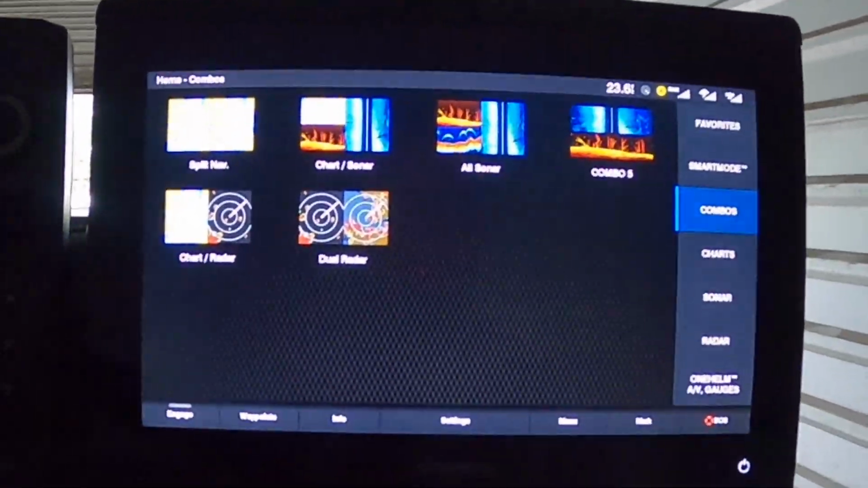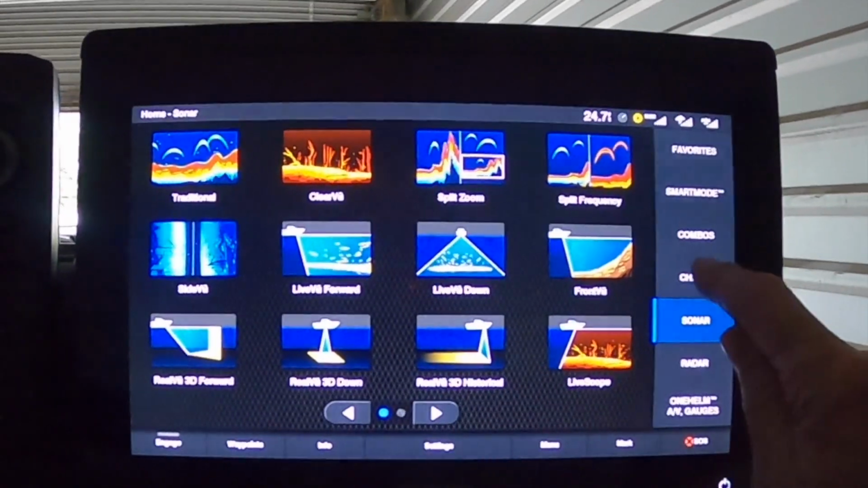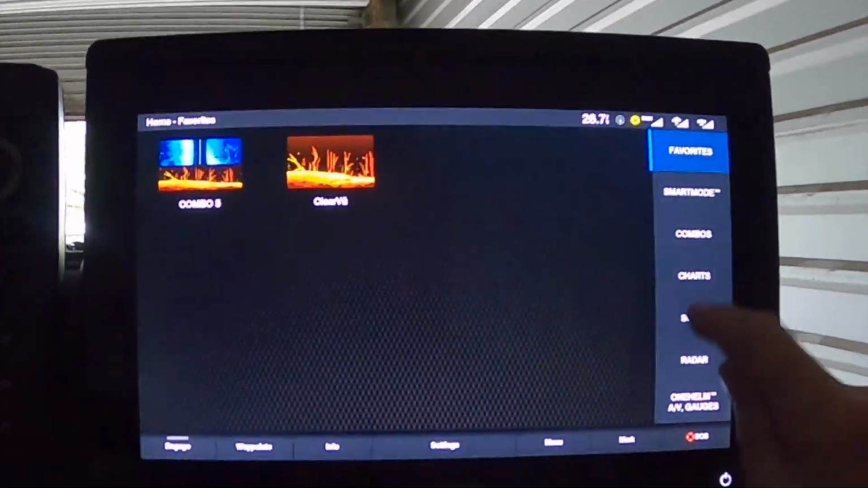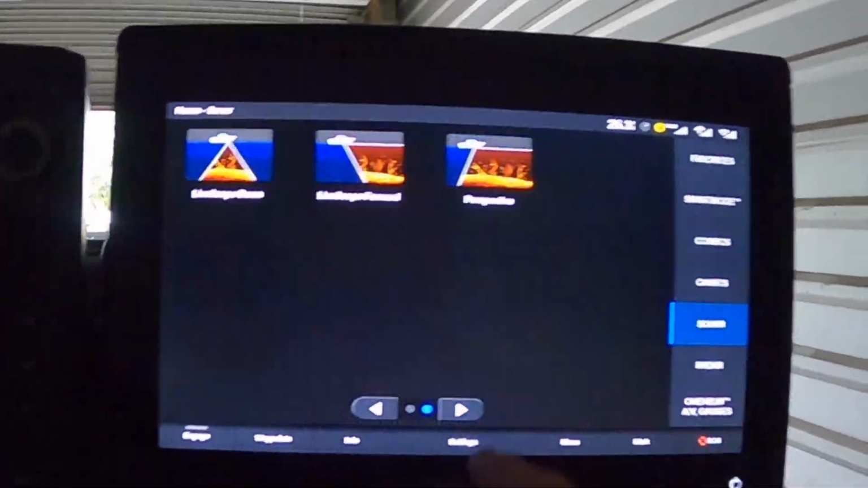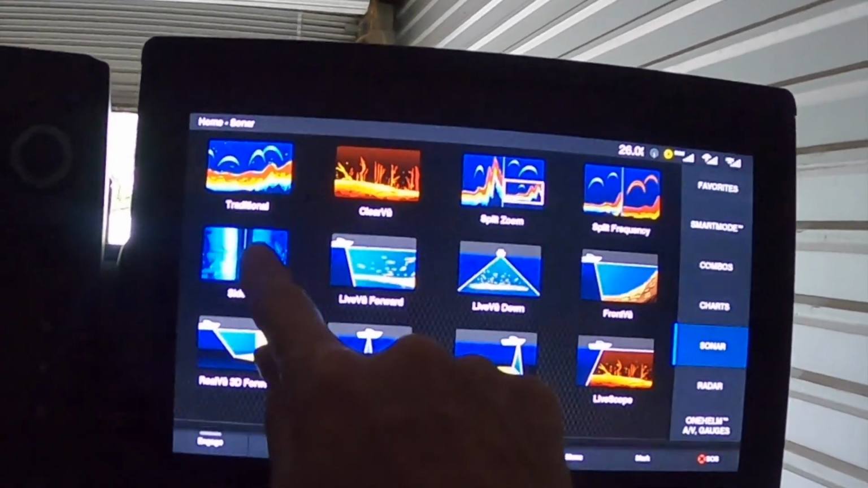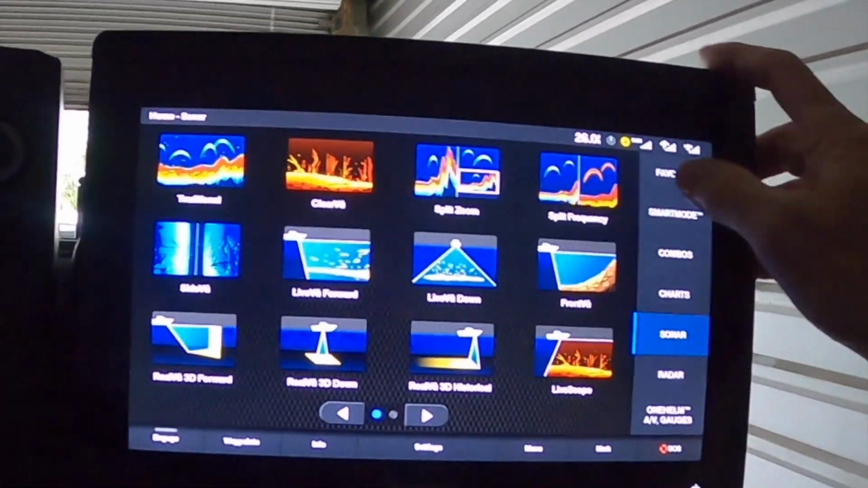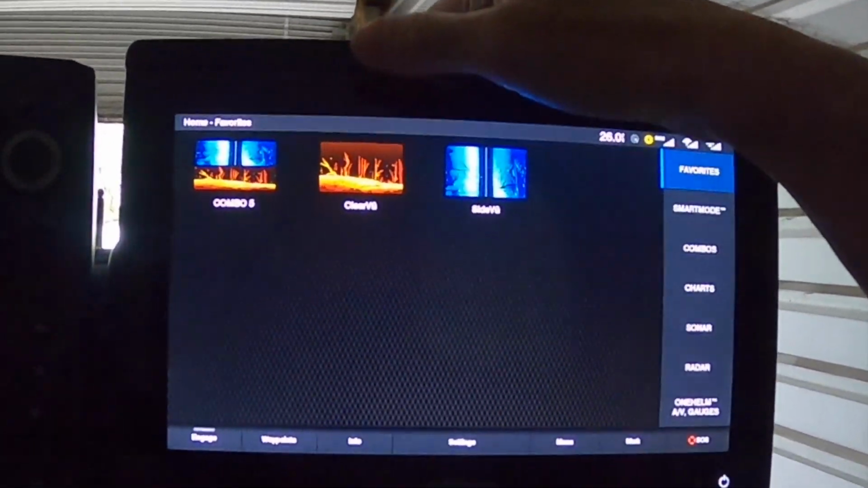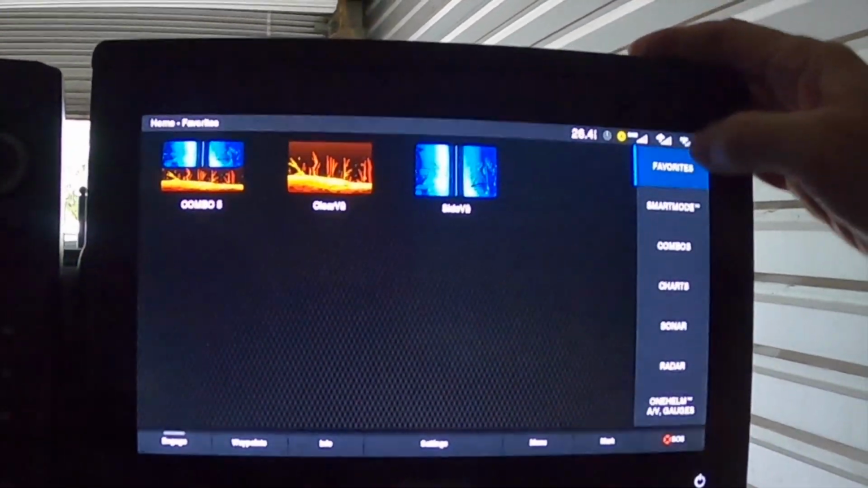So you have your combos up there, right? You have your sonar and your charts down there. The easiest thing to do is dump them on the favorites page. So let's say I want to make sure, where's my side view? I just touch and hold the side view, bang, it's added to my favorites. So now the things I use the most, my side view and my clear view, and the combo of the two, are on favorites.